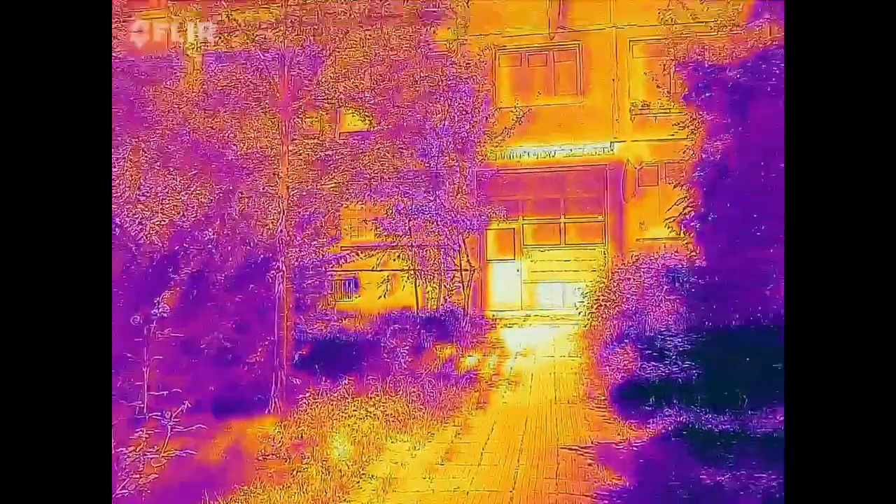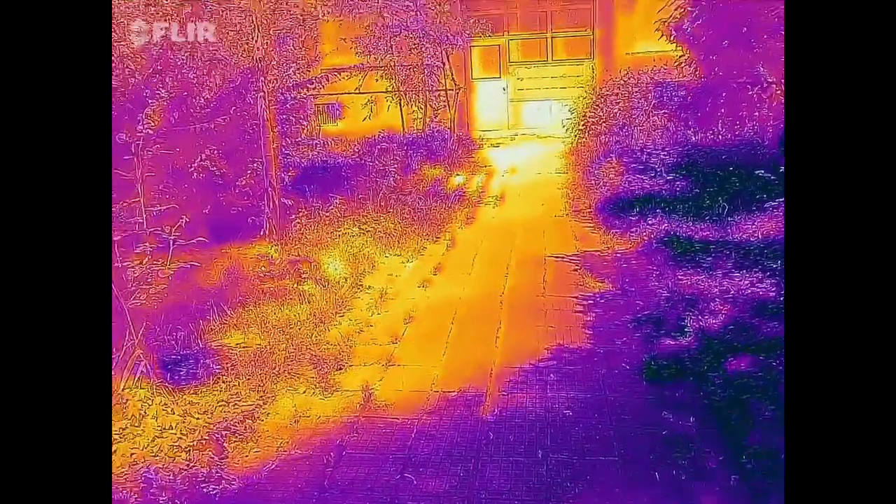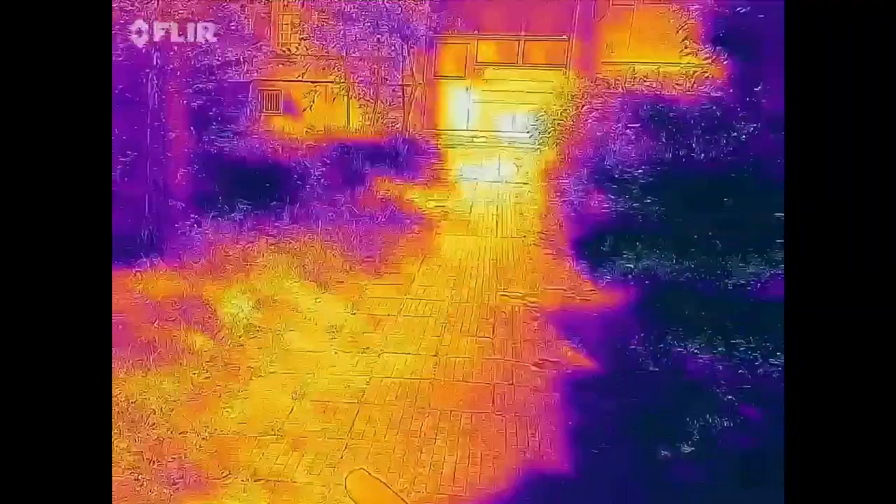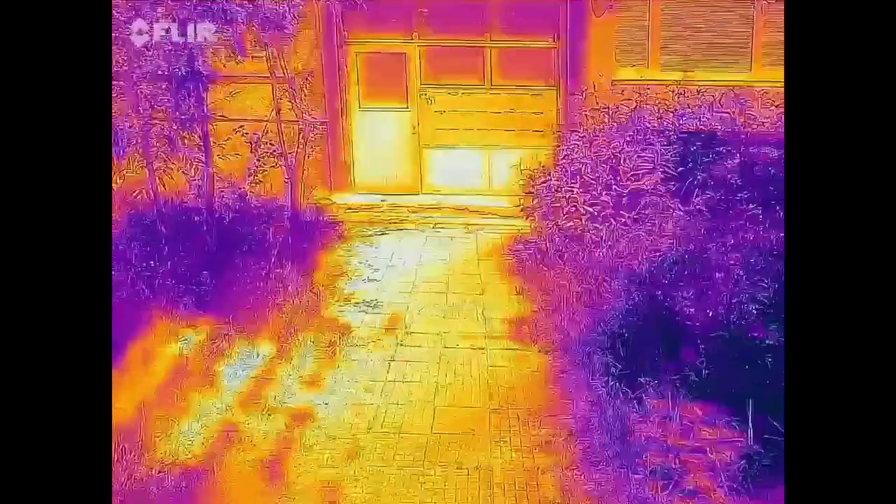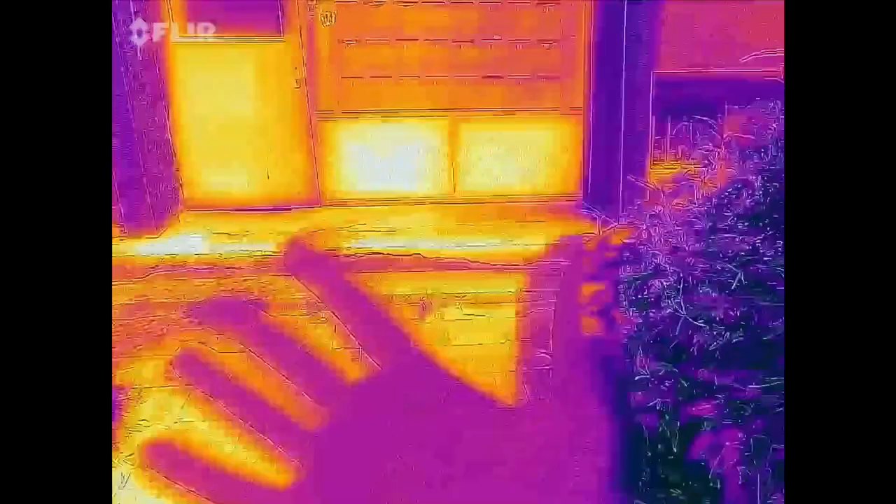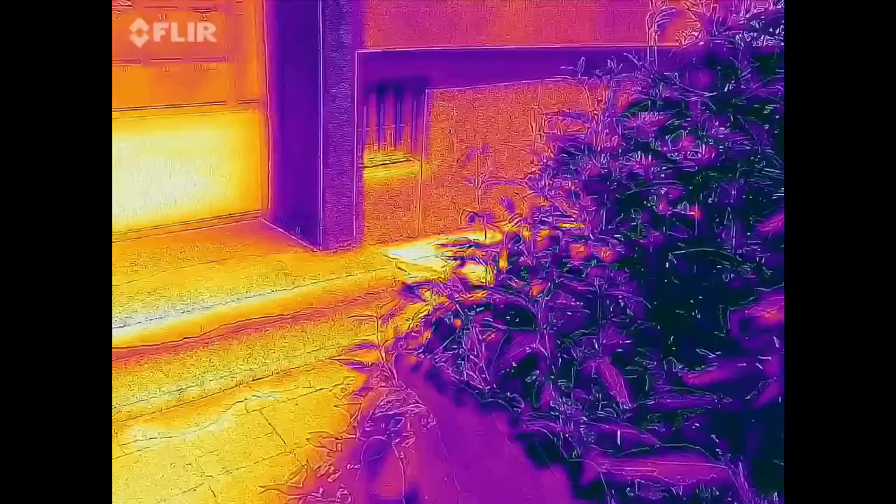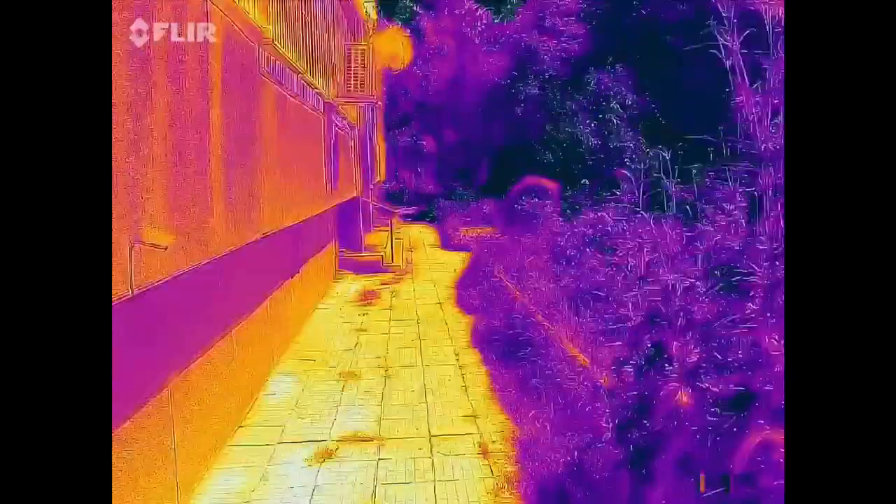Look at how the sun has made the path in front of the building much warmer. And you know what's interesting? What you're seeing right now, as already mentioned, is heat. And the camera actually has two lenses. One of them is seeing the normal light, and it's being used to make just the outlining of the items. The other camera is only thermal, and I can switch it in a way so that we're using only the thermal camera like this. See, now there's no more outlines of the items, and this is only the thermal camera.